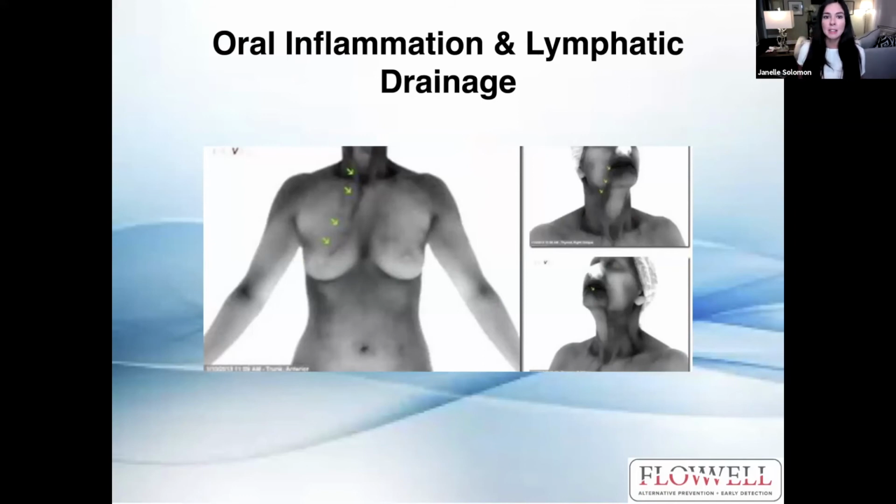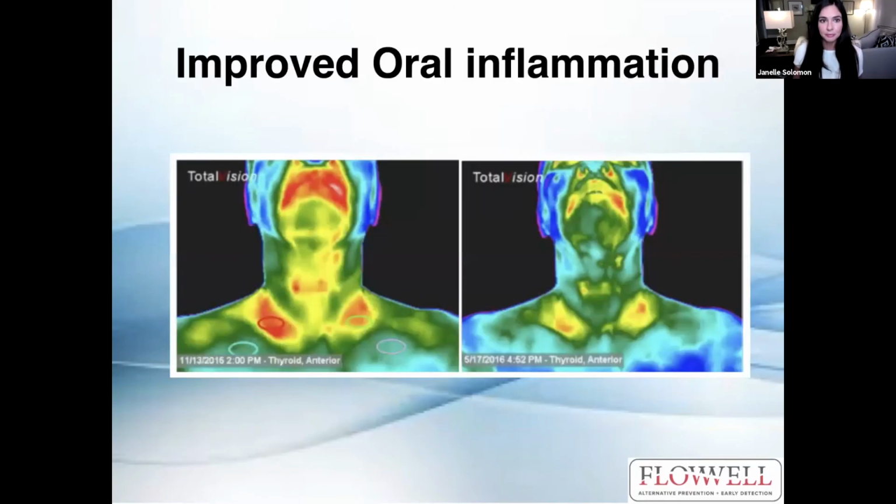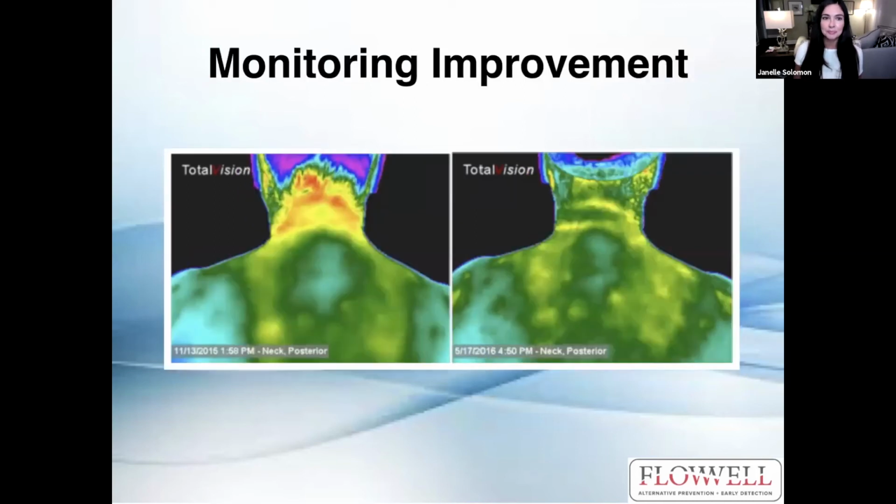It's got to pass through. So if you've got bacteria and infection in your mouth that you don't know about, gravity is going to take that right on down, and it's not going to be a great thing for your health, as you can imagine. This woman improved their oral inflammation significantly and the thyroid as well. She probably did some oil pulling and went to see her biological dentist perhaps.